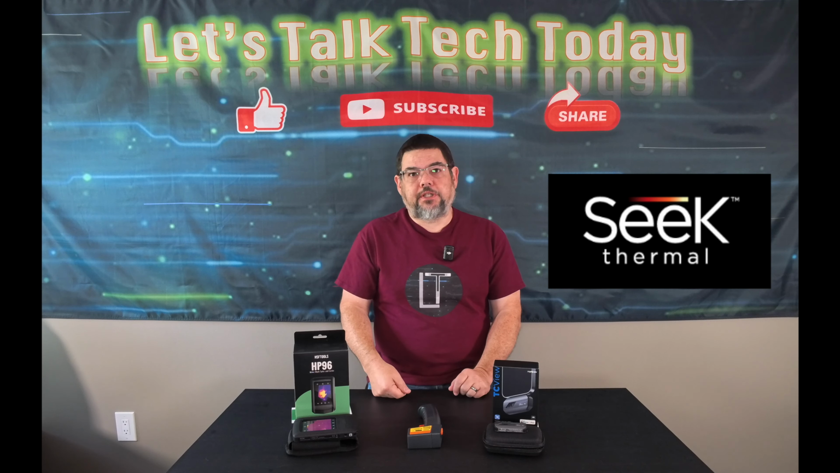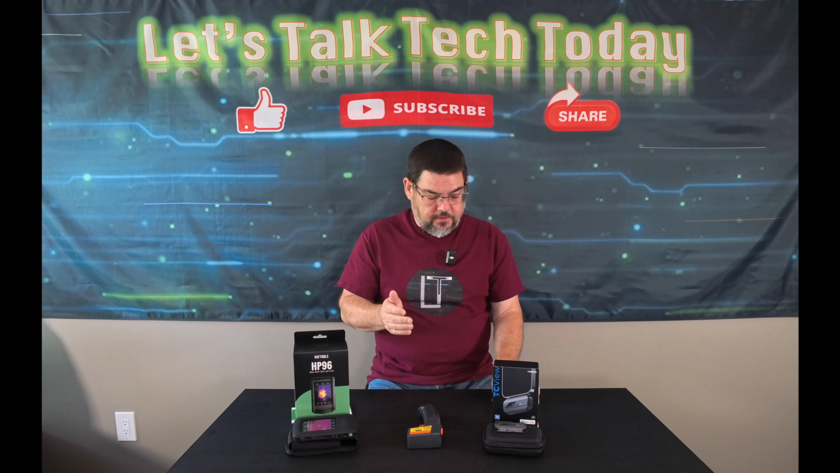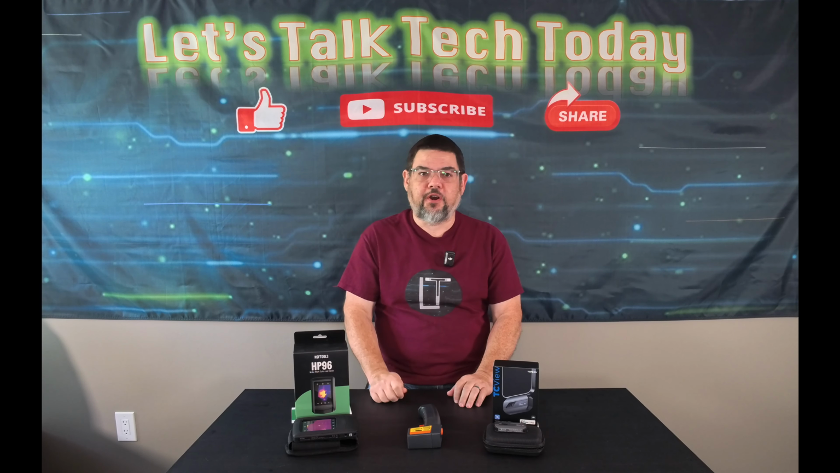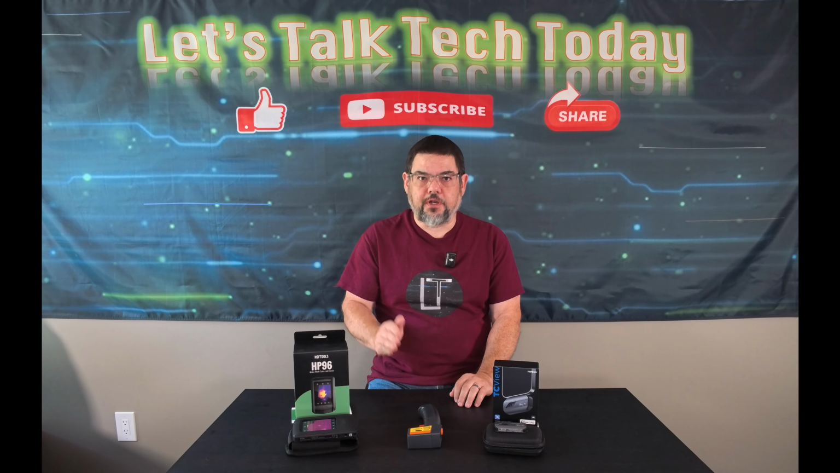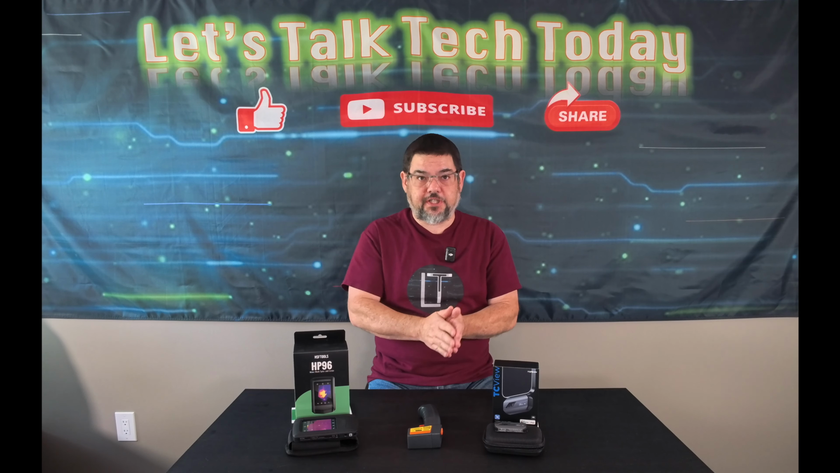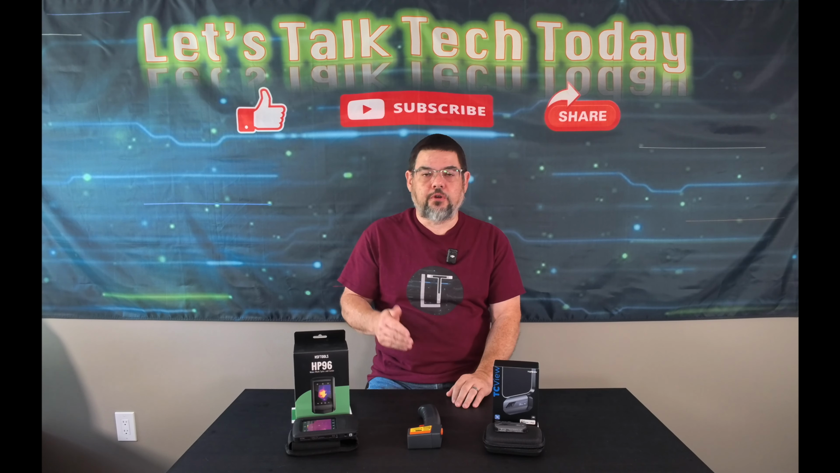Both of those companies make high-end devices meant for firemen, and the outer casing on them is designed to withstand a hotter environment due to a fire, where they're trying to check areas that may have hot spots so they know where to concentrate their extinguishing of the fire. Perfect necessity for them, but obviously a little too overdone for an average homeowner.